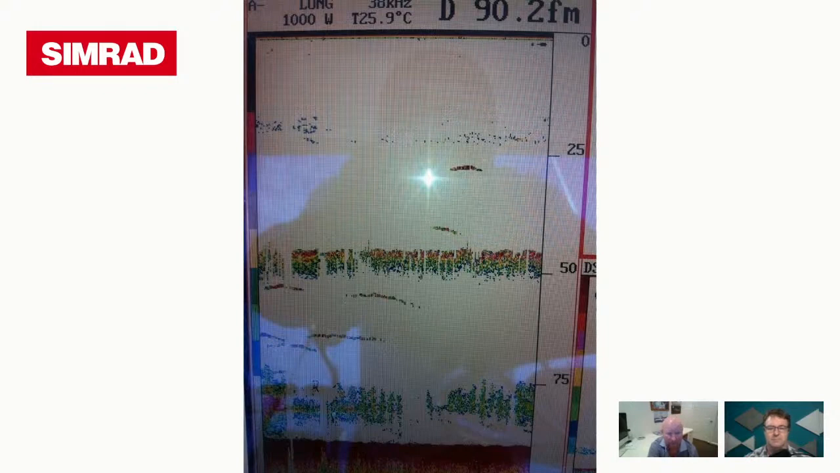And that's a big pile of striped marlin. One thing you see in that shot is that big red line running through 50 fathoms there. That's a thermocline. If you look up at the top, you'll see the temperature is 25.9 degrees, which is pretty hot for striped marlin, and the majority of the marlin in that picture are below the thermocline. They're down 100 meters or 50 fathoms.